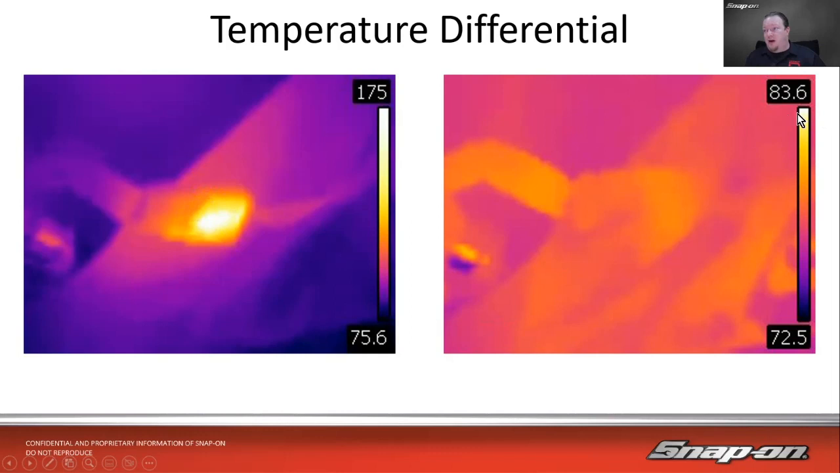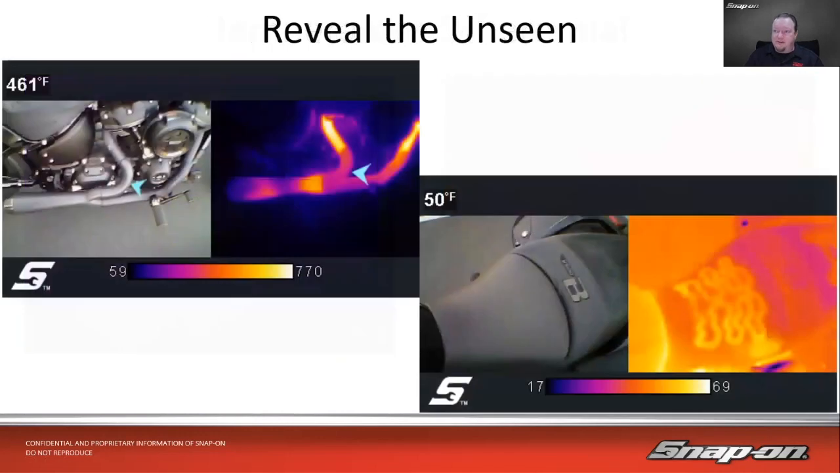But we'll also notice on the right, the hottest thing on this screen is 83.6 degrees, probably right around there. And then the coldest thing is 72.5 degrees, like right next to it. So that's only an 11-degree difference, 11.1 degrees. So it's not necessarily that the highest part is hot and the lowest part is cold. It's just what's in this screen, what's on the scene, relative to each other, one hot and one cold, or cooler or warmer as it goes. And it does help us to reveal that unseen, as the title of this class says.